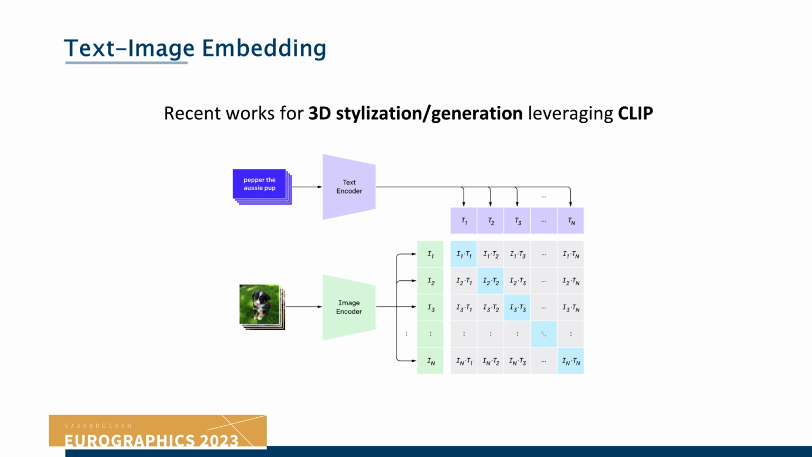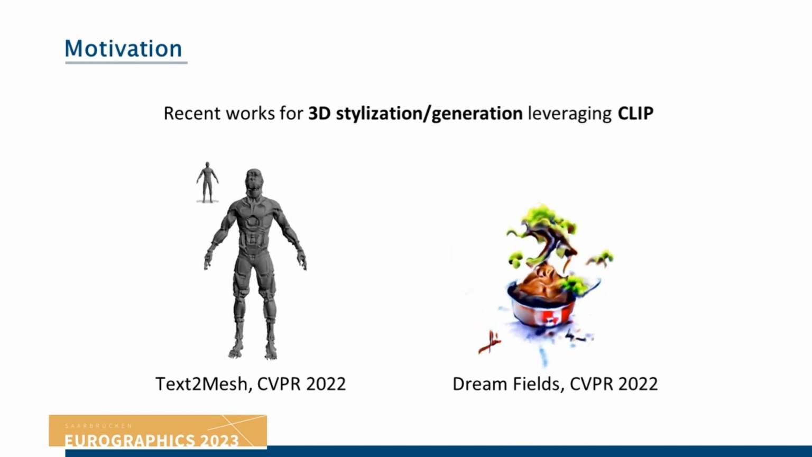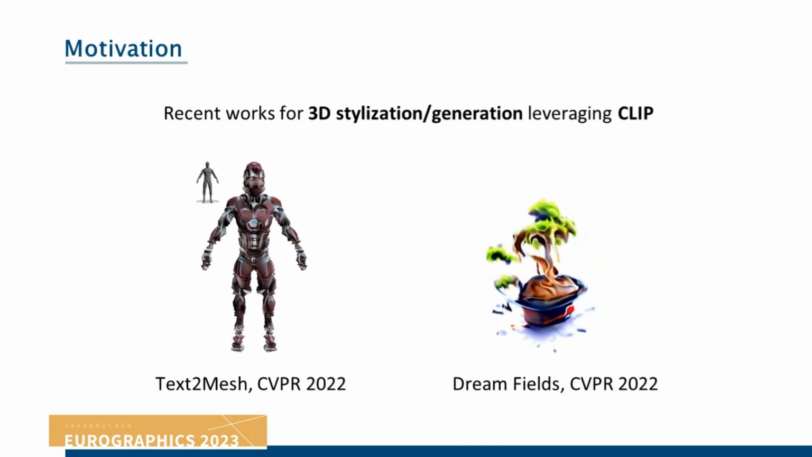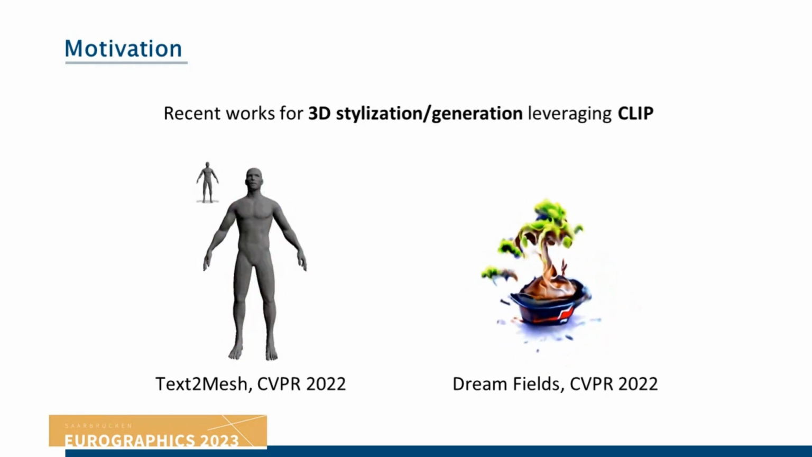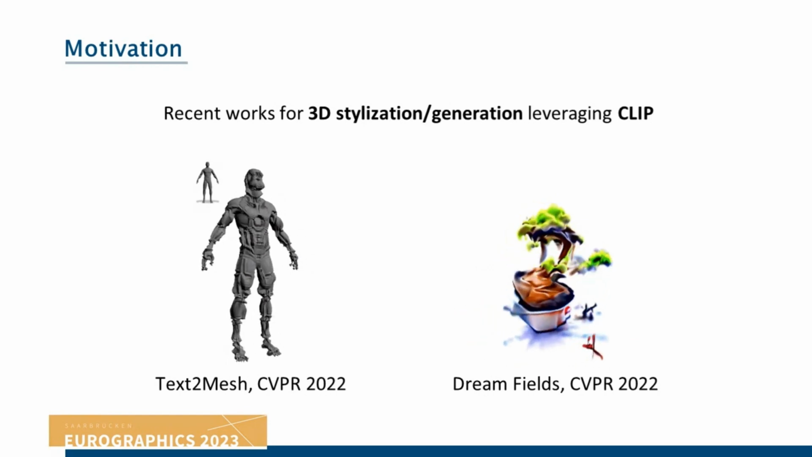Recently, some pioneering works have leveraged CLIP, the powerful joint embeddings of large-scale images and texts, and transform mesh or implicit geometries into stylized objects without requiring 3D datasets for training. For example, Text2Mesh is guided by the joint embeddings, and generates colors and deformations of the input mesh. Additionally, Dream Fields utilizes implicit neural representation similar to NeRF and generates three-dimensional objects guided by text description.